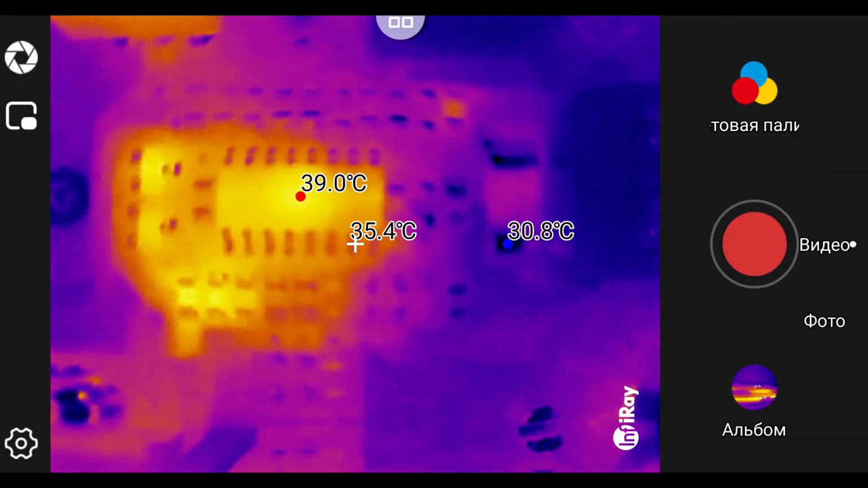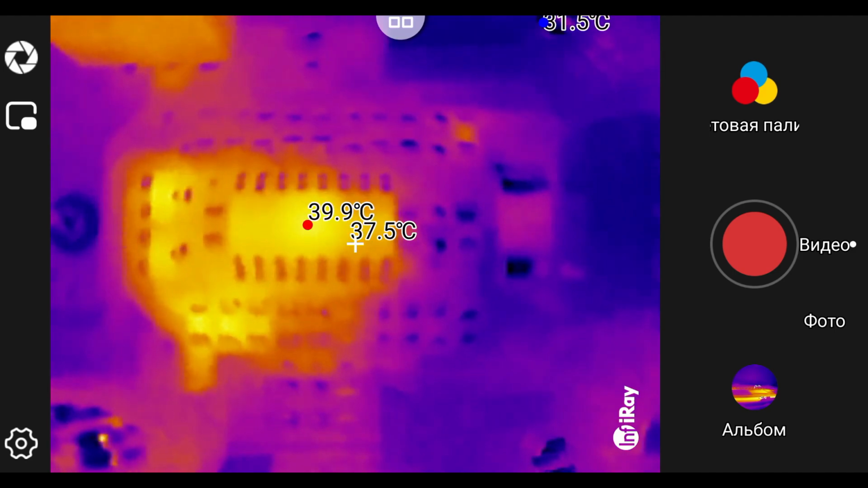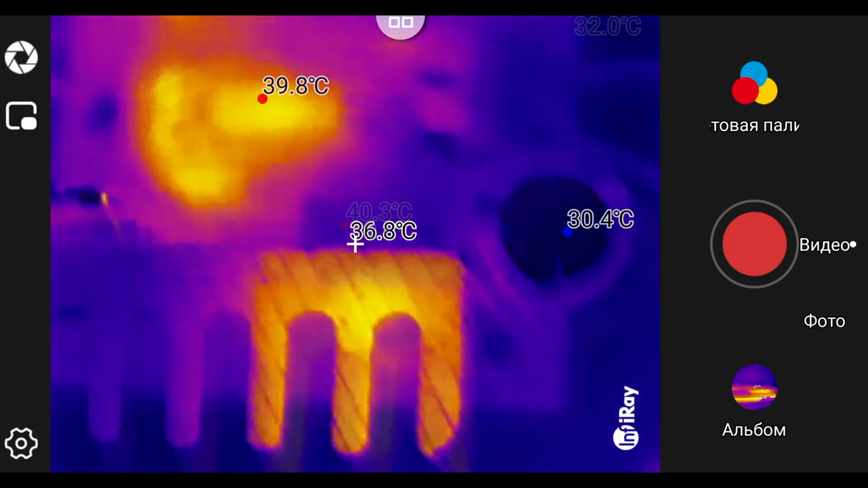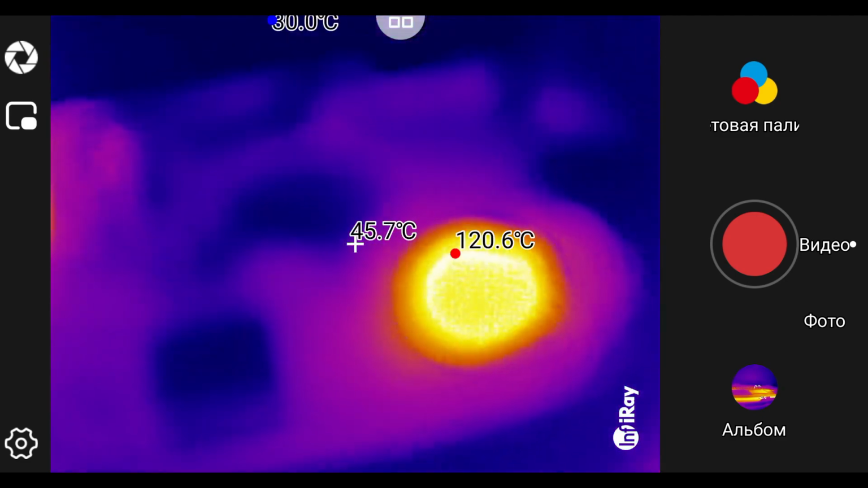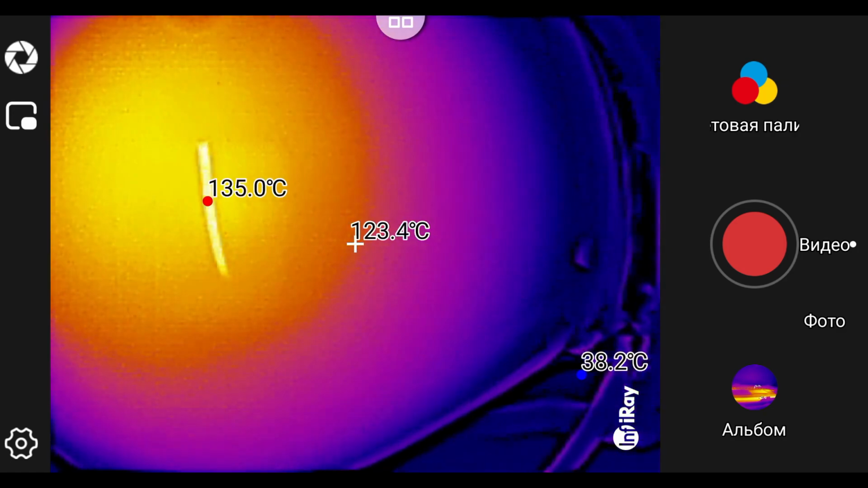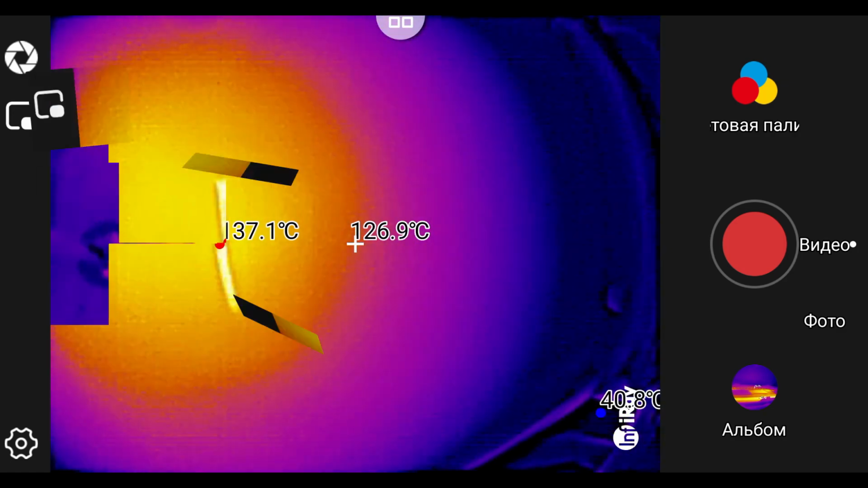So I put a macro lens on the camera. We are looking at the board of a working 12 to 18 volt converter. This is what the board looks like. We look at the temperature on the board and on the radiators. This is what the light bulbs look like. We even see the spiral of the light bulb, although the temperature of the spiral is incorrect, since the surface of the glass is reflective.